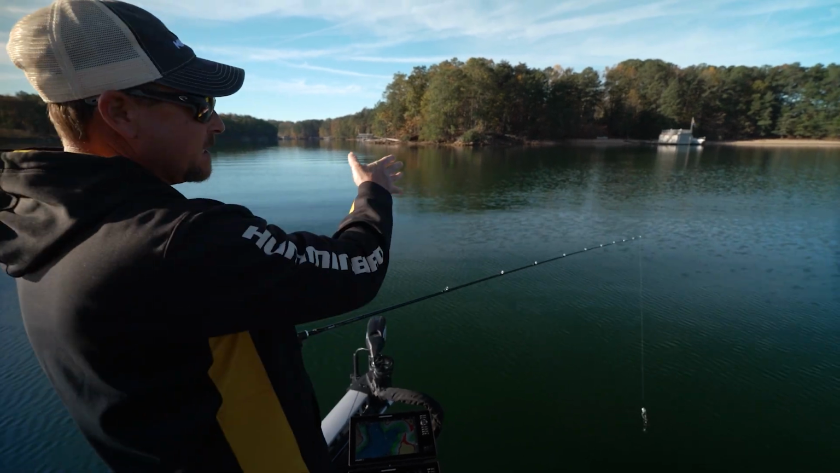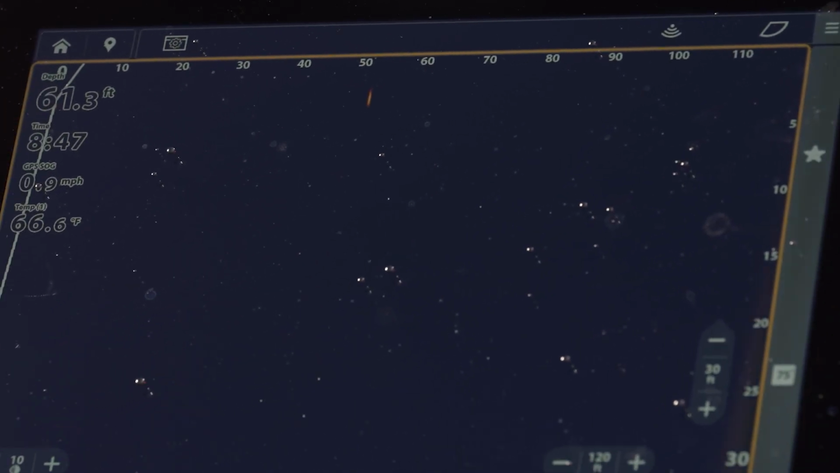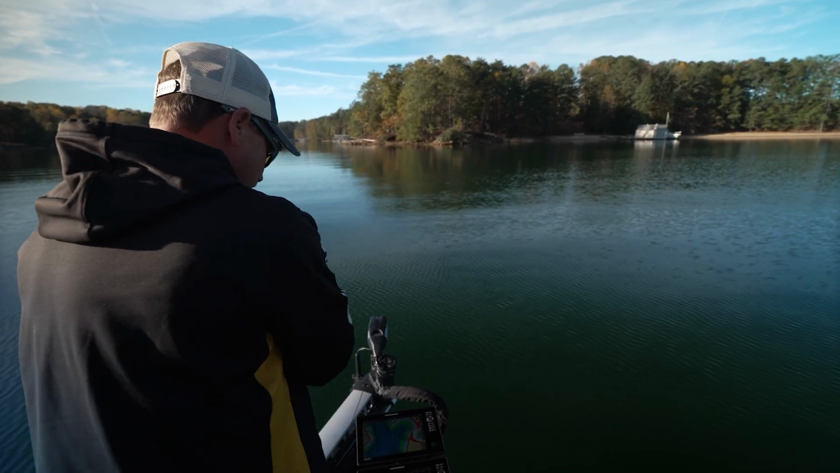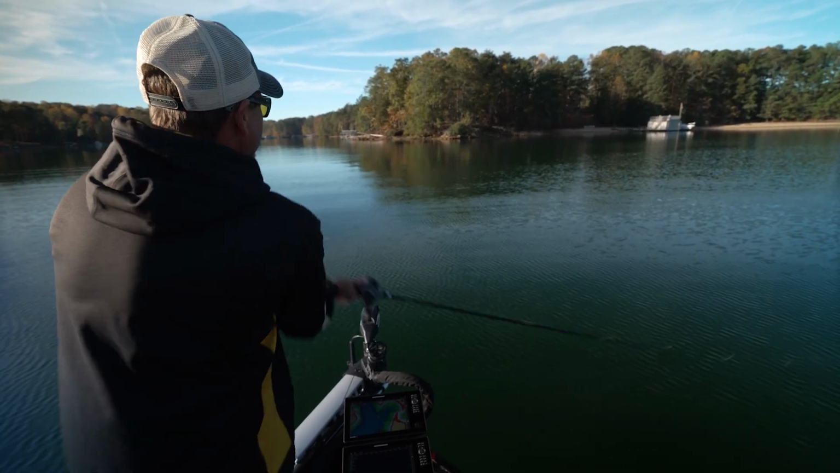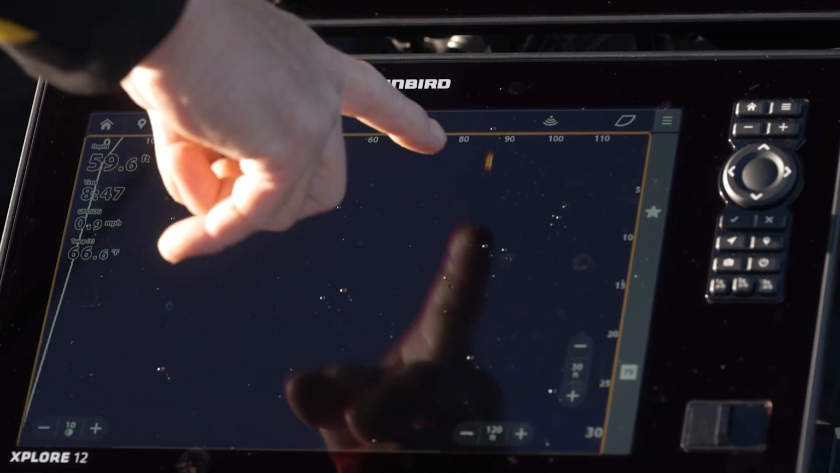I still want to be able to see where that topwater bait is in relation to the fish I'm casting to. So I'm going to fire this bait out there. This is a Namiki Rambler, and you'll actually be able to see it walking across the top of the water. You can see where it splashed down right there.